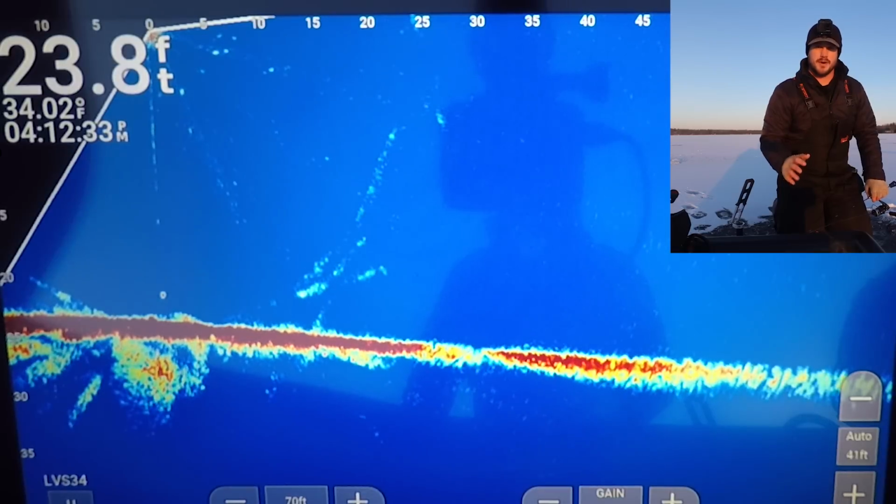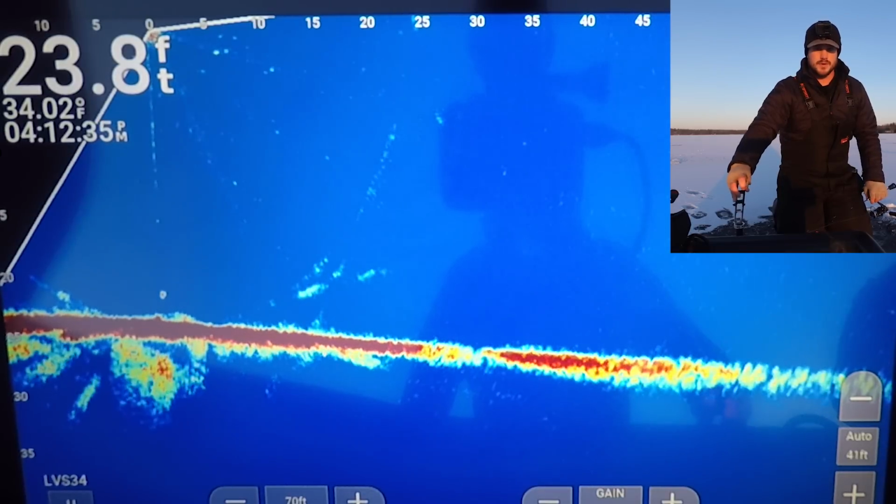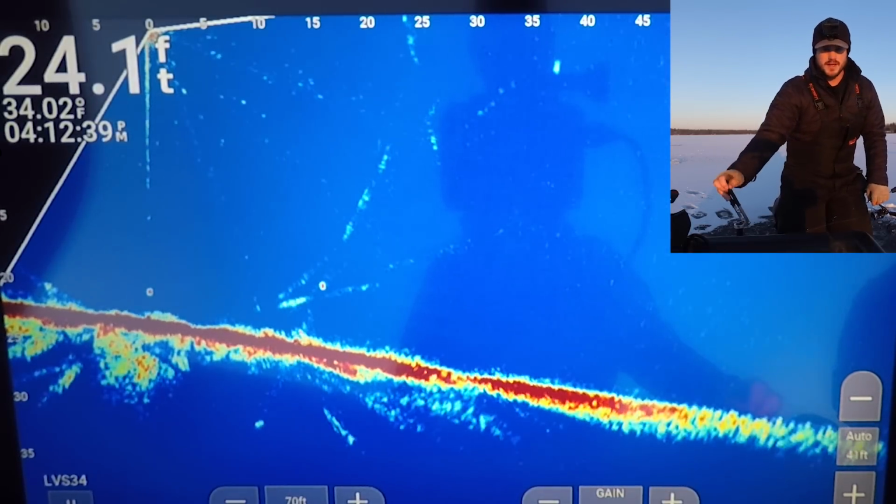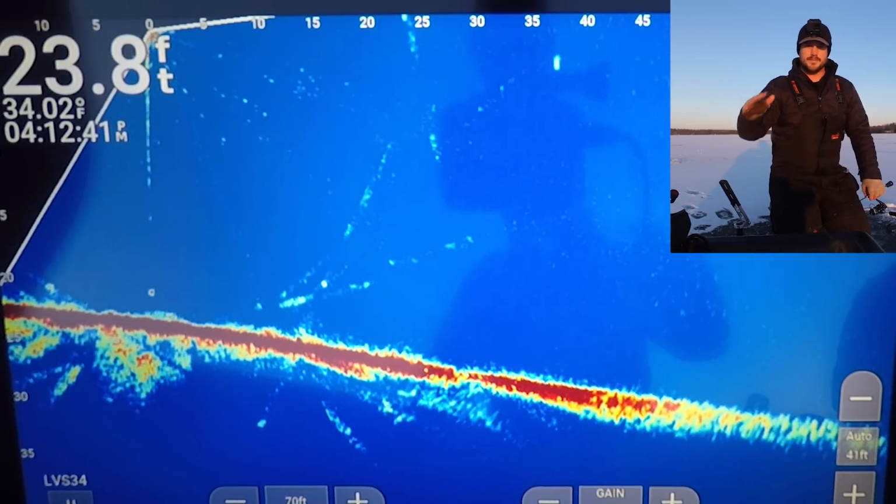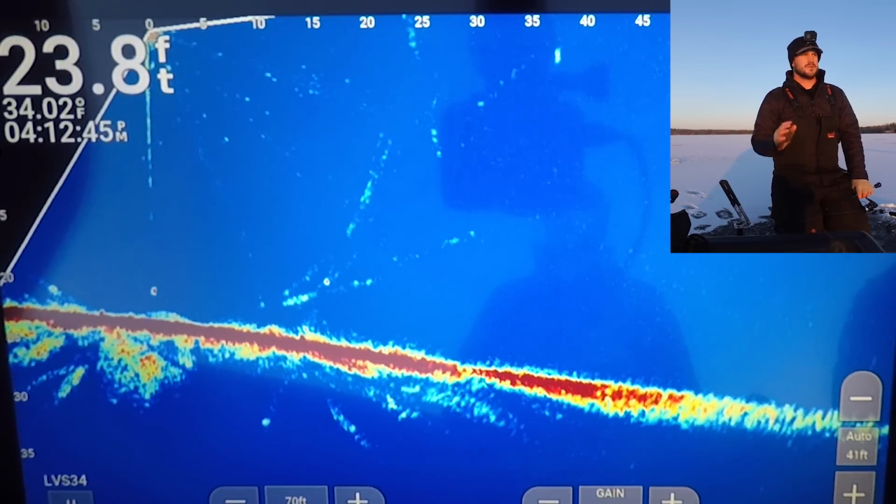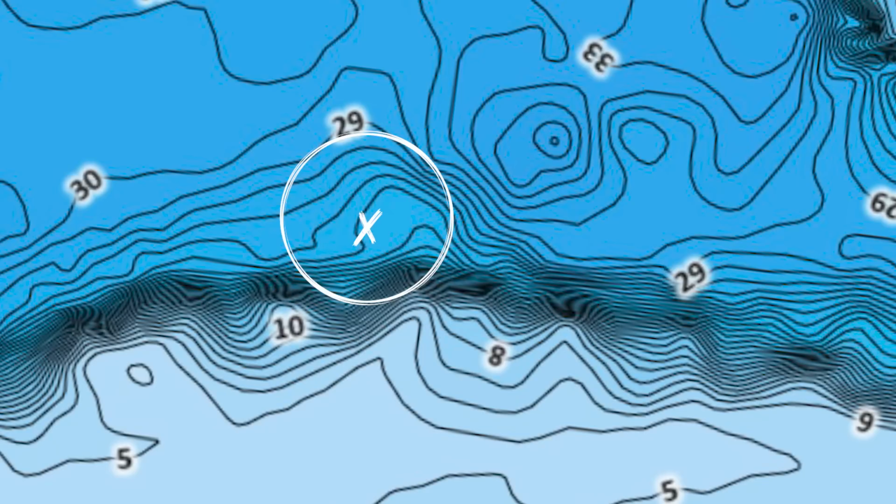So as we're waiting for that prime time bite, I'm going to talk to you about what we're sitting on right here. As I pan out that way, you can see it gets just a little bit deeper. It's actually showing it much more than the map does and much more than I've seen when it's by boat. This is honestly probably 1 to 3 feet of a difference from the top of this thing to the side. And essentially what this is, is a hard bottom to soft bottom transition.